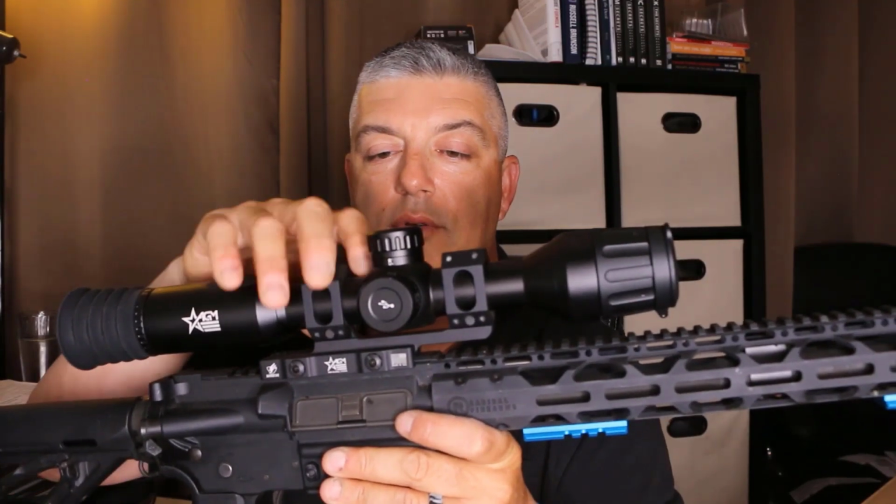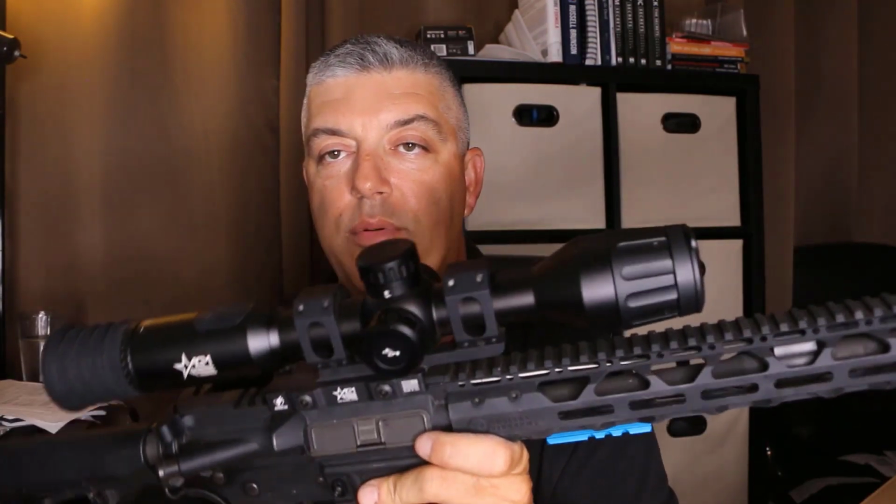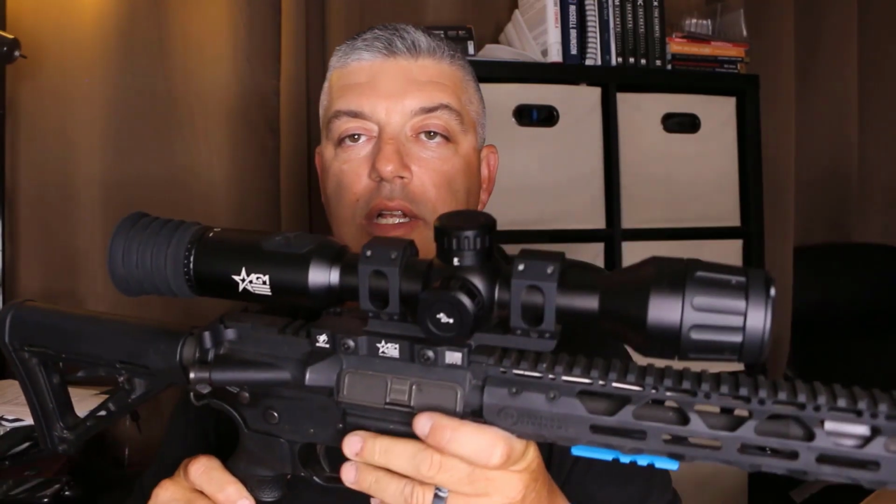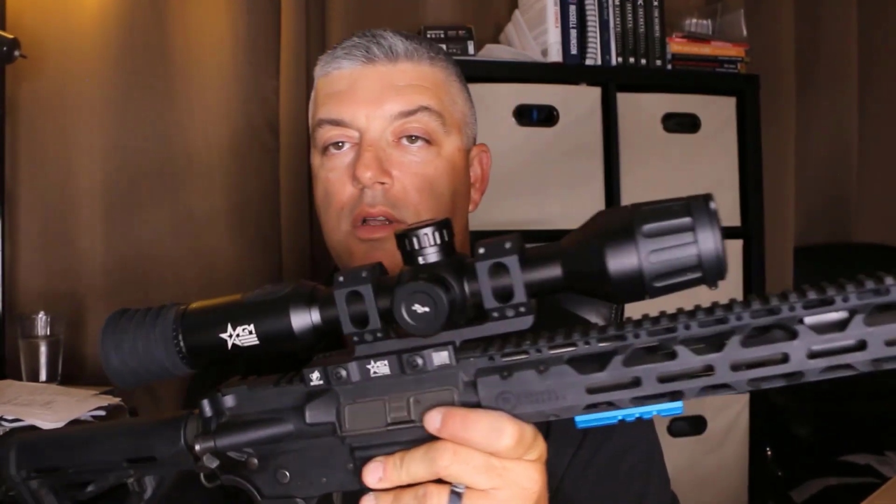It comes with a really good 15-hour internal battery, so you don't have to worry about keeping up with rechargeables, or a battery pack if you don't want to. And it has really good clarity as far as the screen goes inside, and also the 12 micron sensor.